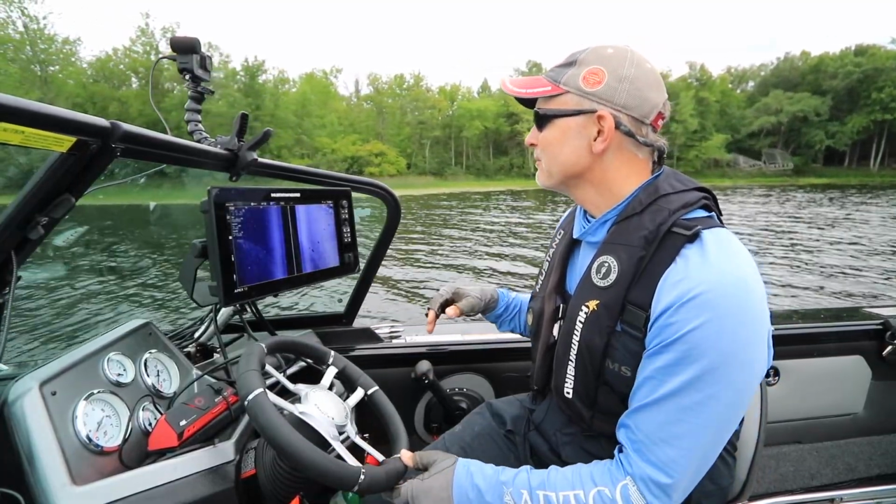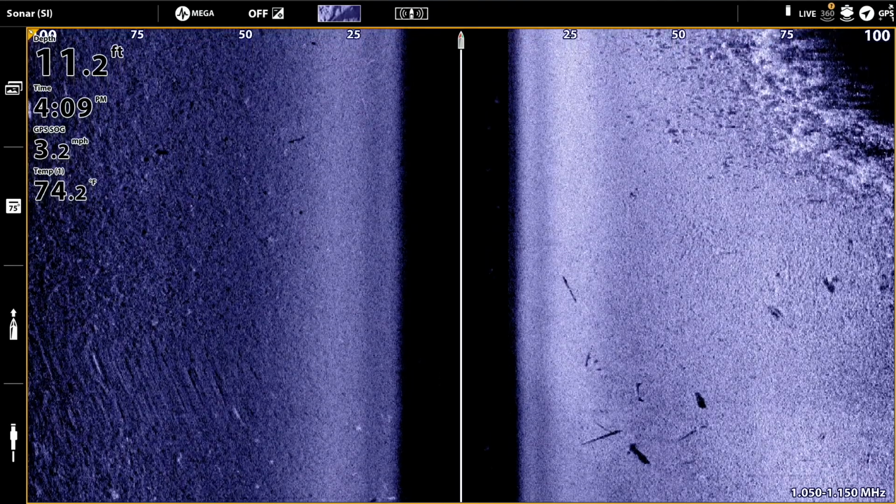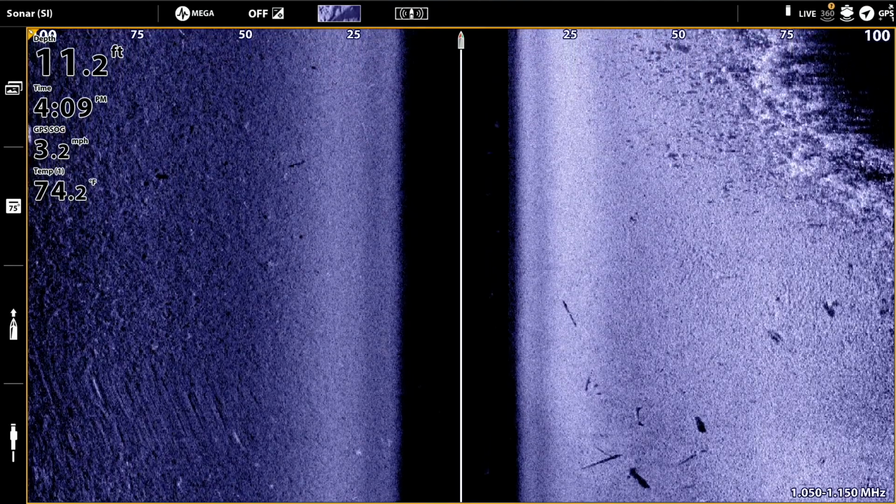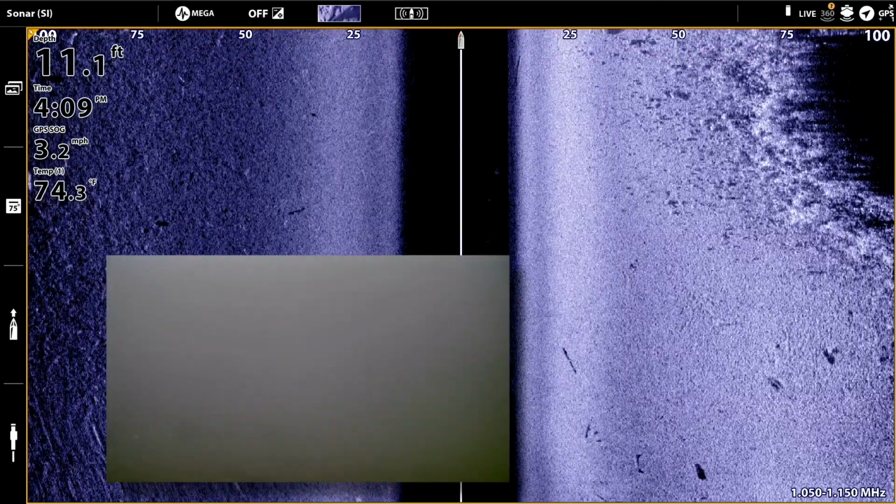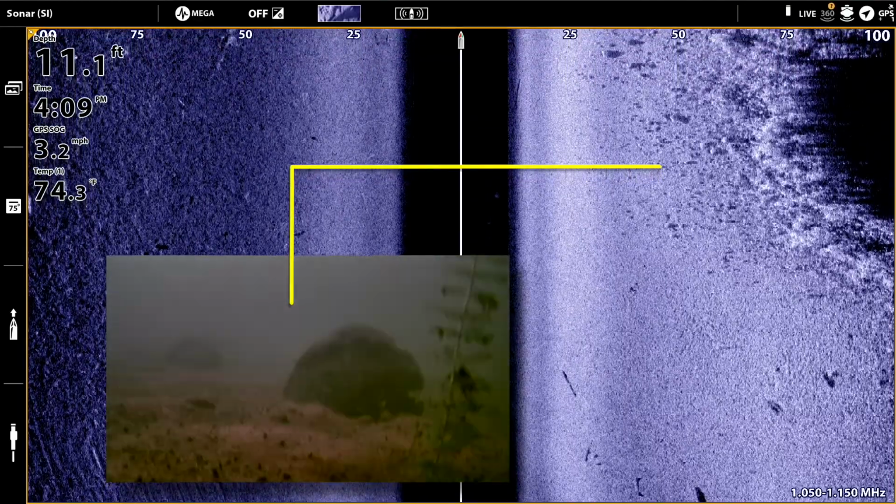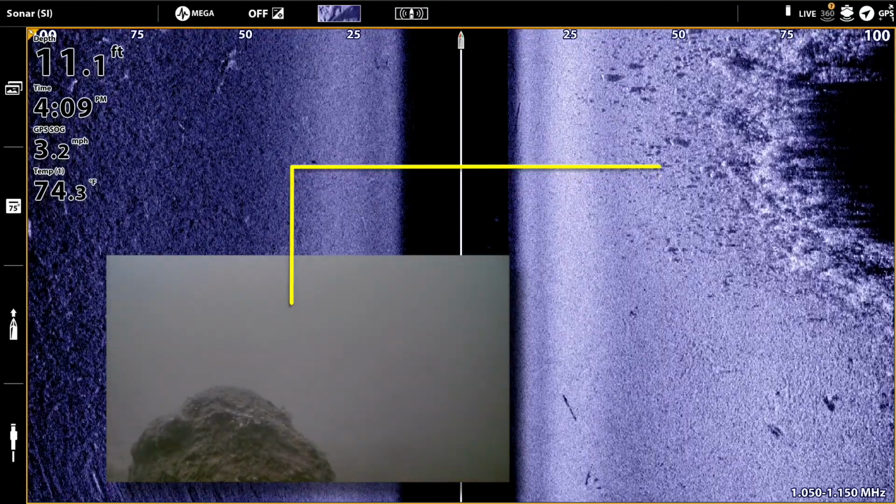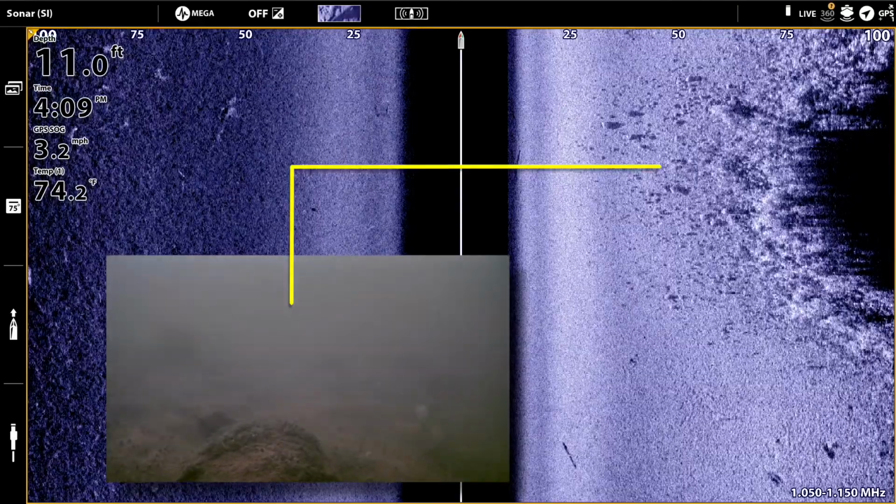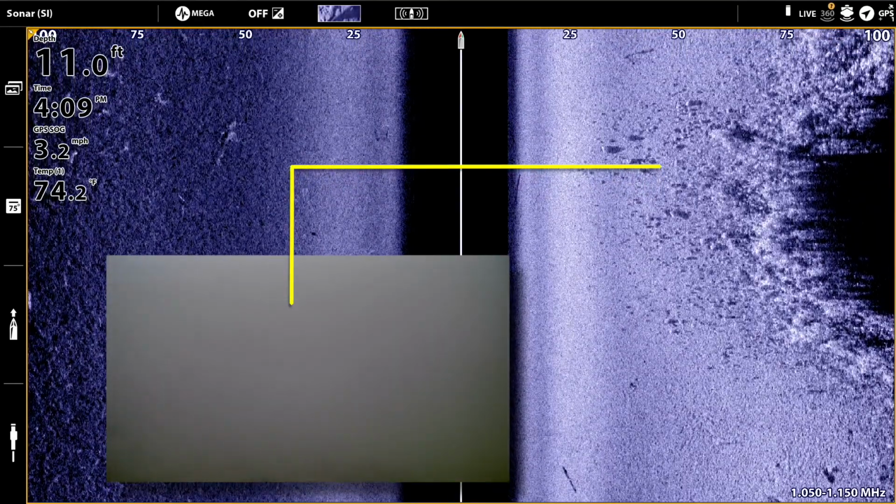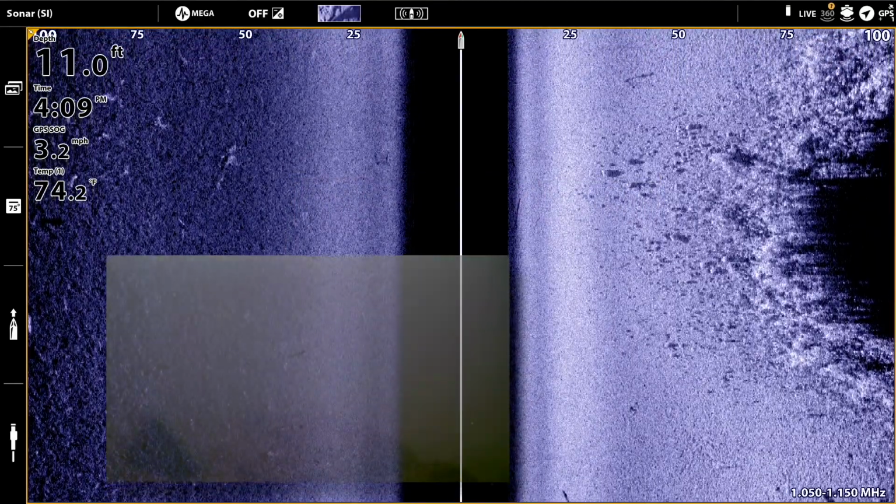Looks like we've got some indication of maybe a few fish, certainly a little bit of small rock that is between the boat's position and the weed line there, starting at about 50 feet to the right of the boat and continuing to the edge of the weeds. It looks like mostly rock. Looks like there might be a few fish in there as well.